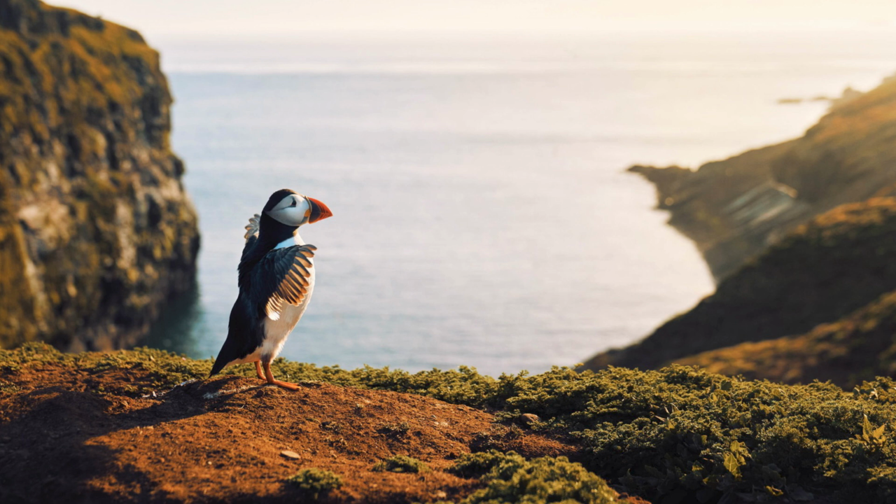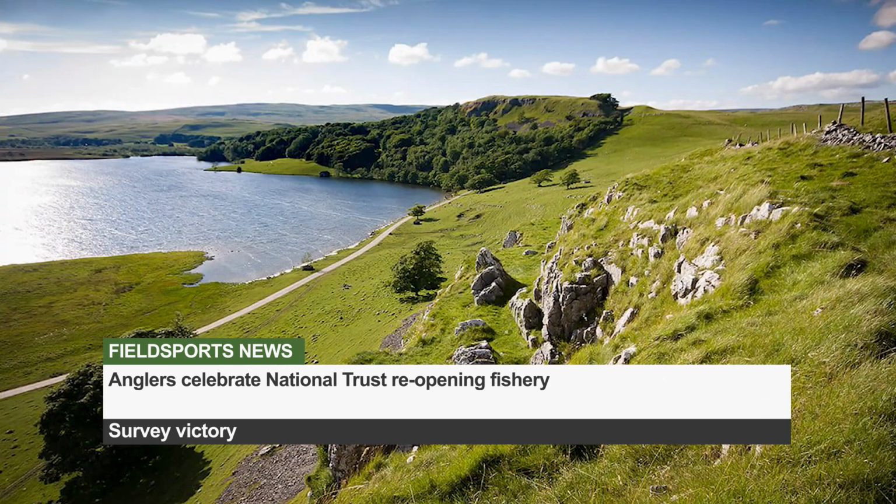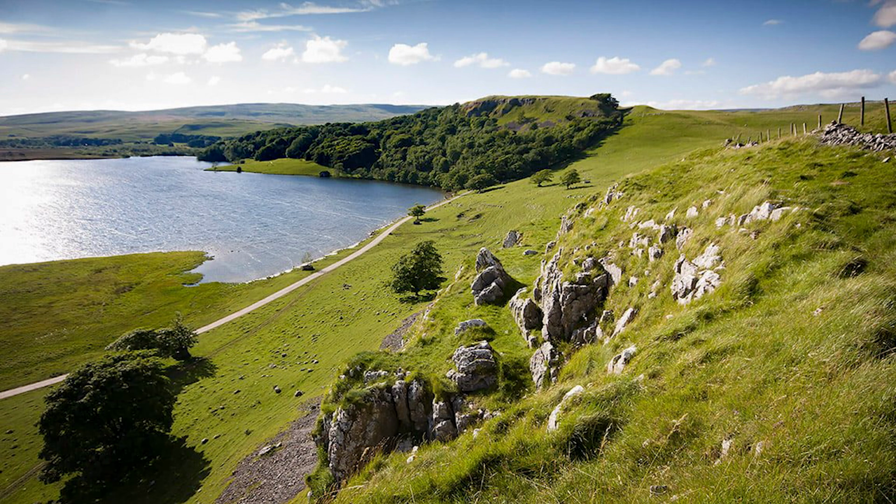However, there are fears the RSPB money may sway him to make anti-shooting statements. Anglers are celebrating that the National Trust is reopening a fishery after 4 years. The National Trust closed the lake at the Malham Tarn estate in the Yorkshire Dales during the pandemic, saying it was going to take time to consider the future of fishing.